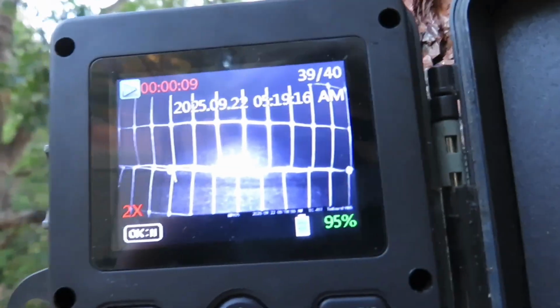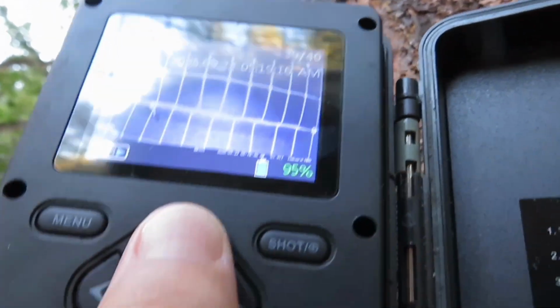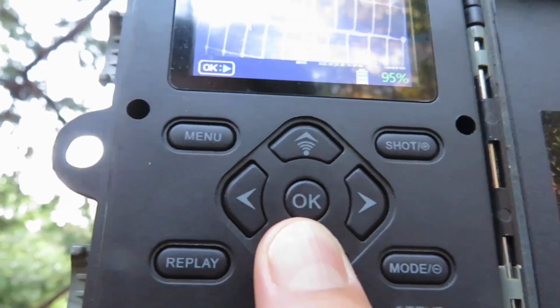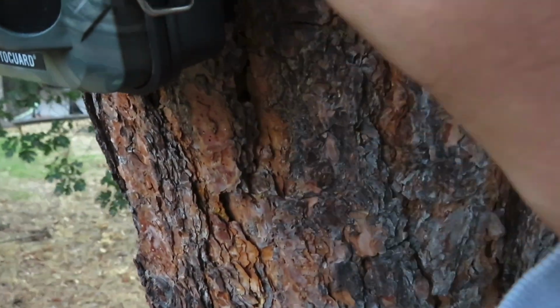It got something. Looks like a raccoon. Yeah, it's a raccoon. Yeah, it's definitely a raccoon. Definitely pretty hard to see, but raccoon. Definitely not good footage. Alright, that's cool.